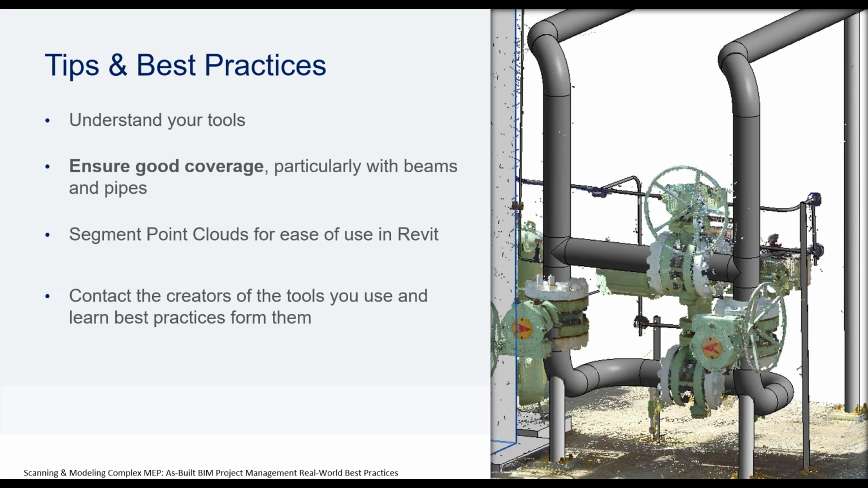Aside from just the actual product itself, whenever you're doing scanning, you always want to ensure that you have great coverage. Even if you're just using it as a point cloud, be sure that you sample the elements from all sides available. Break your point clouds up for use in Revit. Some of these files can get quite large. We're talking 20, 30, 40, 50 gigabytes. So being able to break them down into more useful chunks is actually quite helpful.